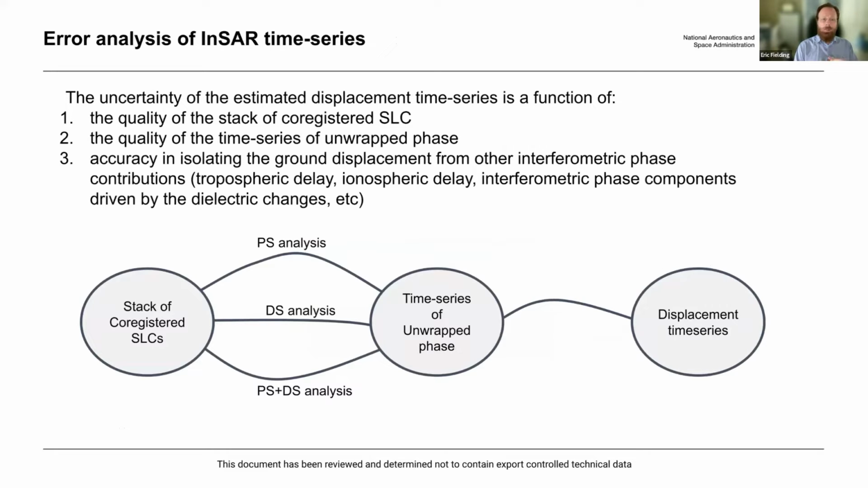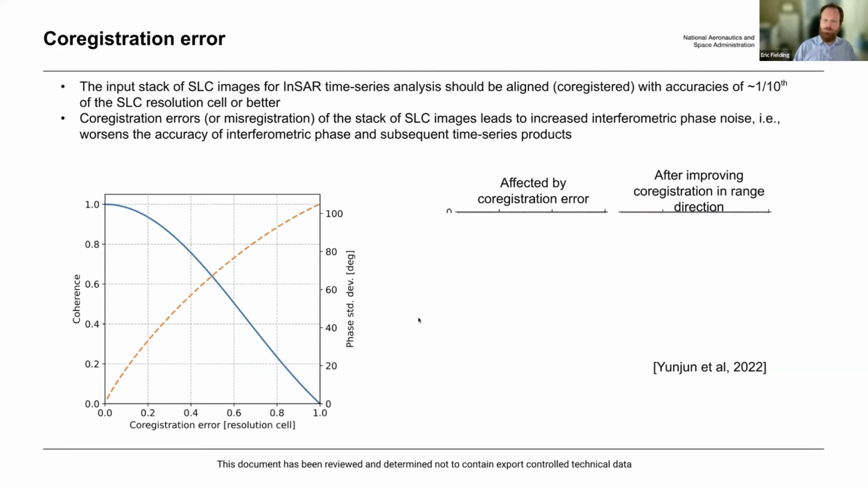So error analysis is a key part of time series analysis. We're only talking about the DS part of the analysis here, but there's the other PS and the combined PS-DS analysis. Depending on which type of analysis you're doing, you can get different types of measurement estimates. But the final result is basically the same from all these methods: you get this time series of the unwrapped phase, or estimated surface displacement, at each date in the time series relative to the reference point and reference date.